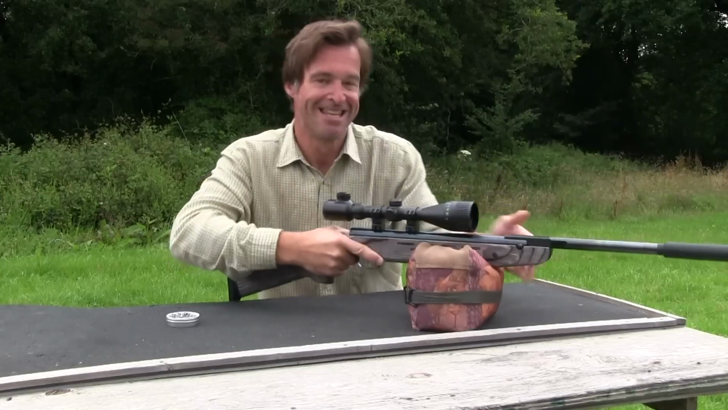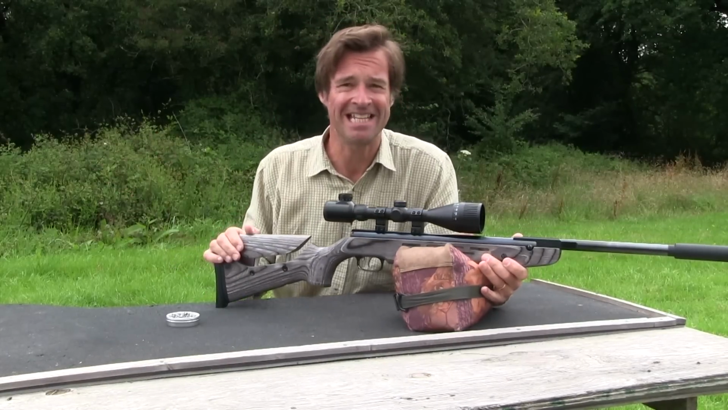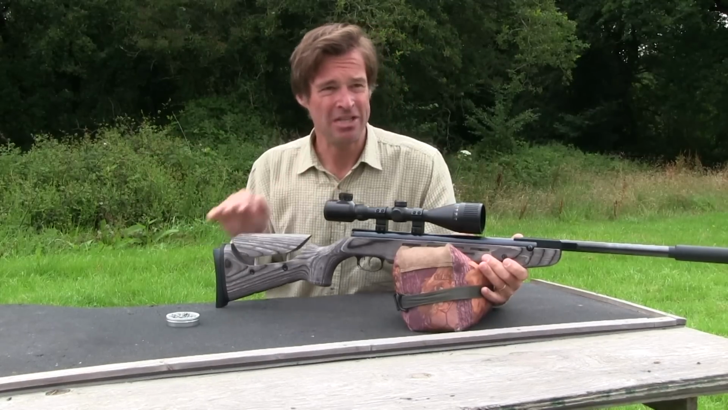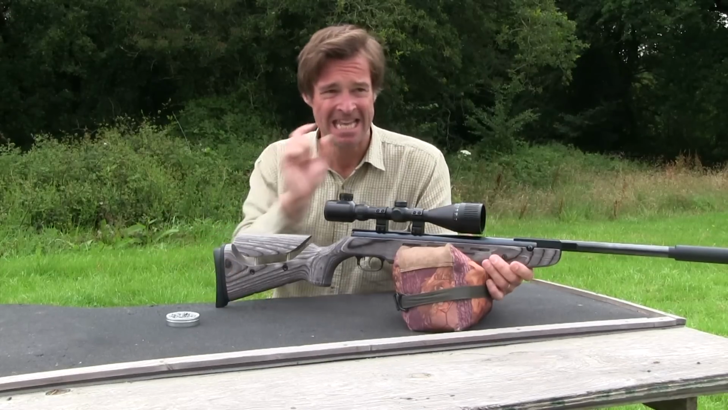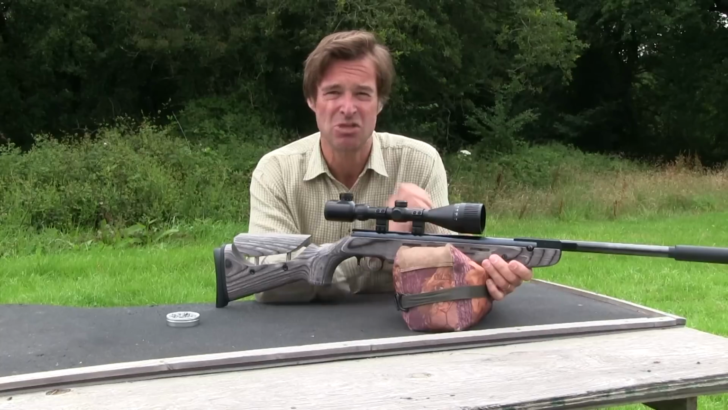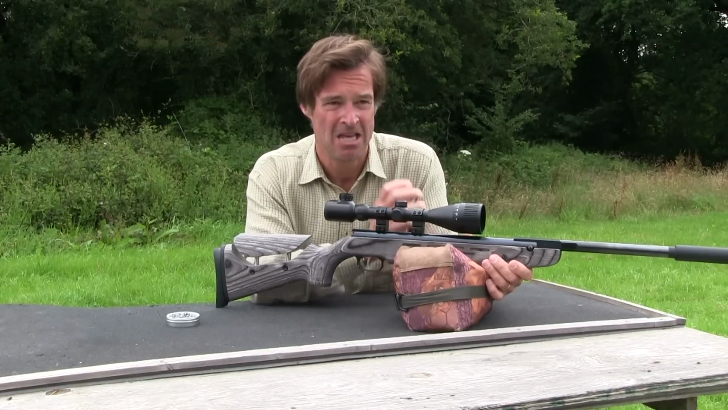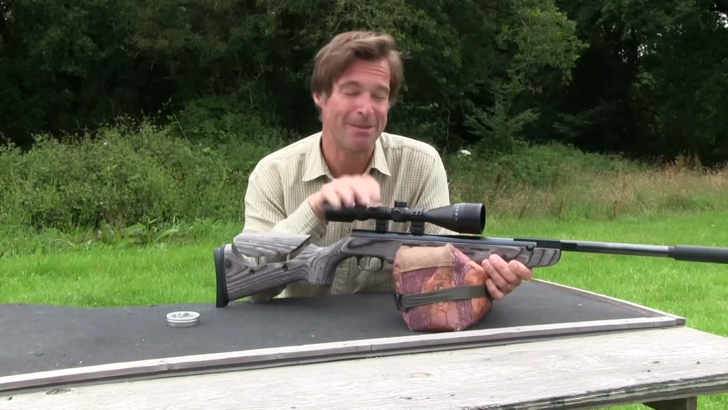Well, I'll take that from a break barrel Springer. We're very lucky today. There's barely a puff of wind. That's a 30 metre 5-shot group from the .177 caliber test gun. Now that target that I was aiming at is smaller than a pound coin. That's a ragged one-hole group that would certainly fall within that sort of size, so really impressive.